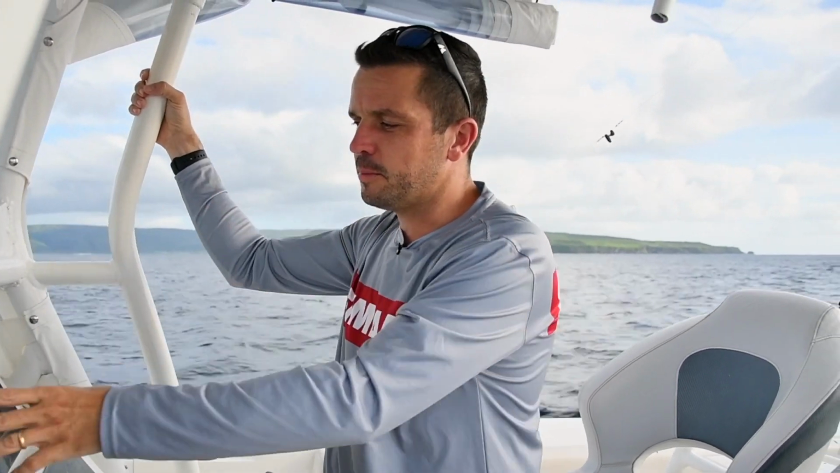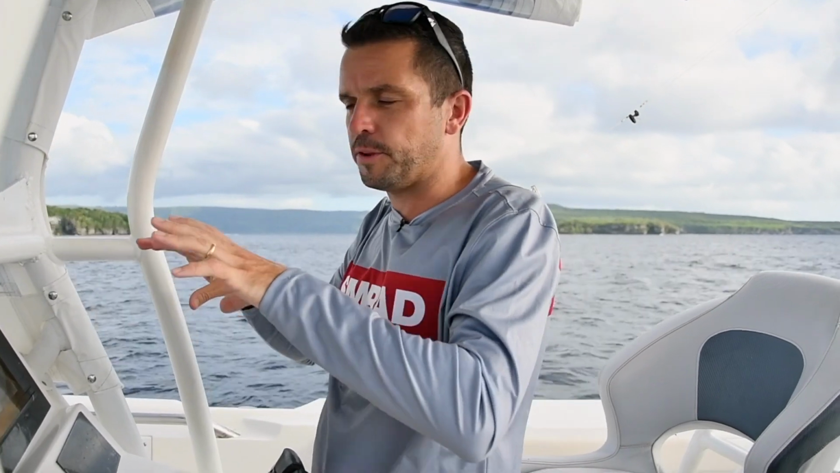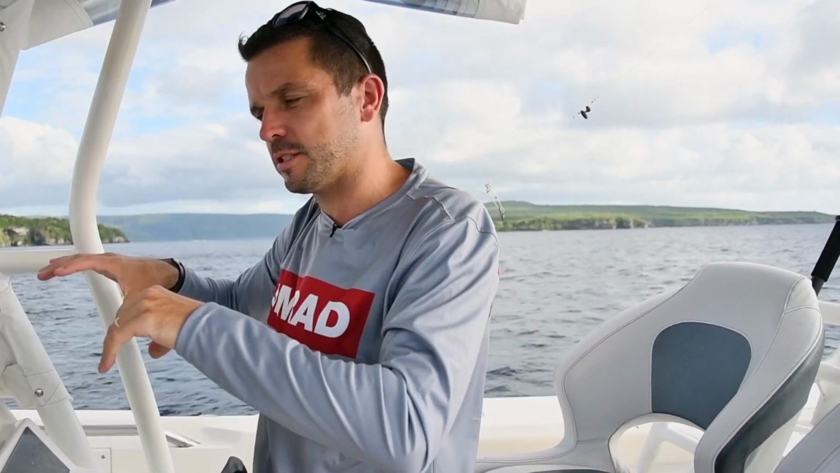So the Simrad NSS, this is the Evo3 we're running on this boat over here at the moment, is running what we call the S5100 sounder module. If you don't have the sounder module, still a fantastic sonar. What will happen is if you try to run high and low chirp on your screen, if you try to adjust the range on one, it'll adjust it on the other.